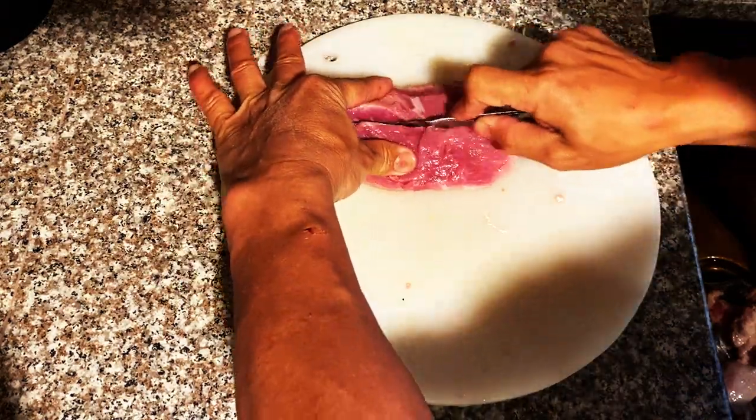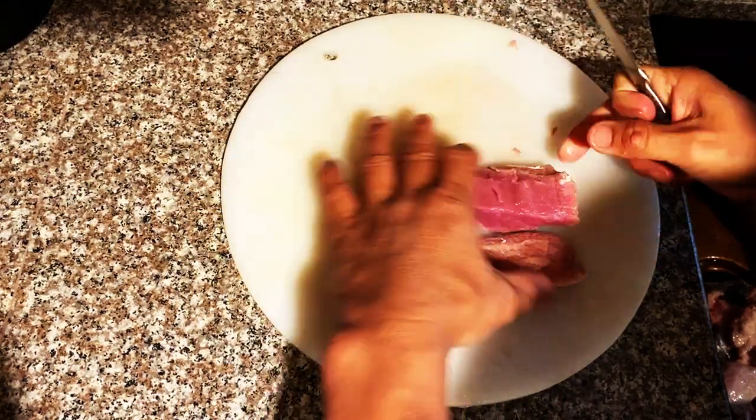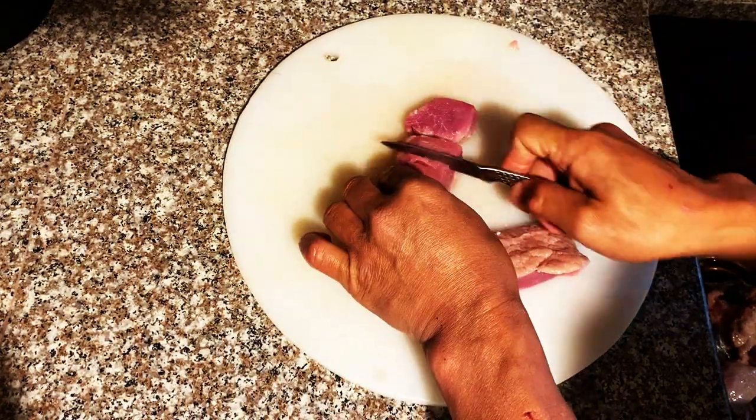And now what I'm gonna do with the rest of the meat is cut these into what I would call bite-sized cubes. Cut this in half and then cut it in quarters like that.